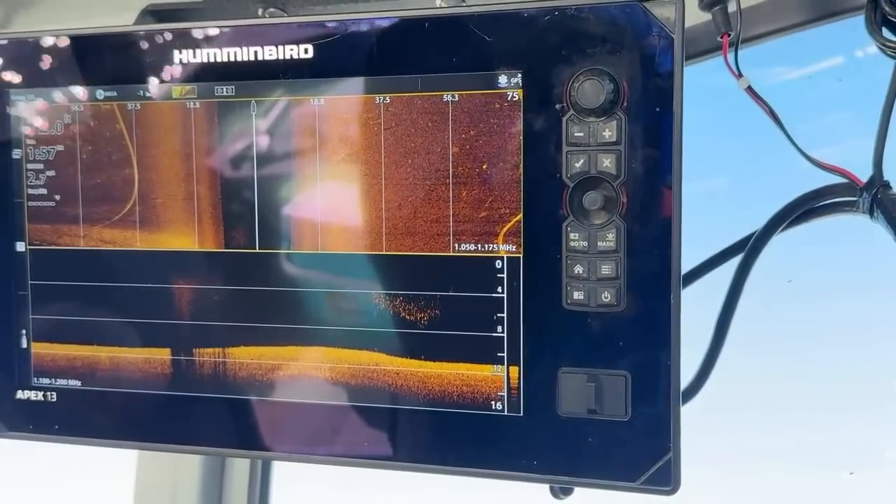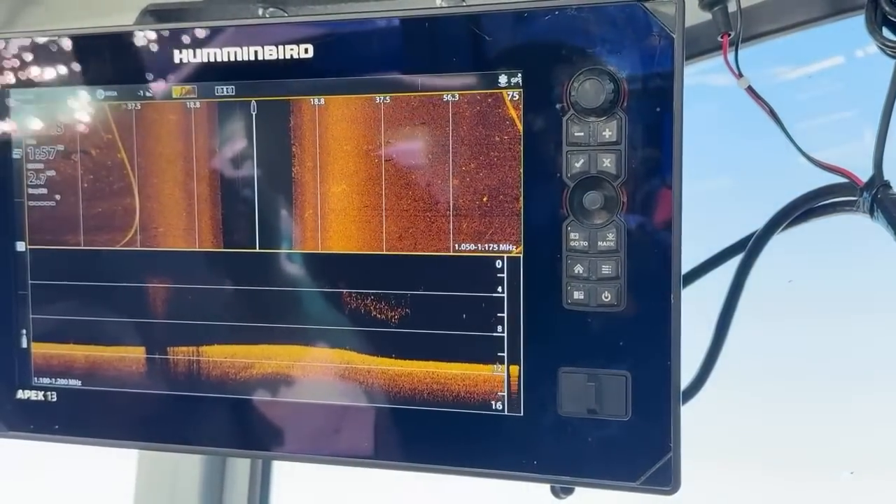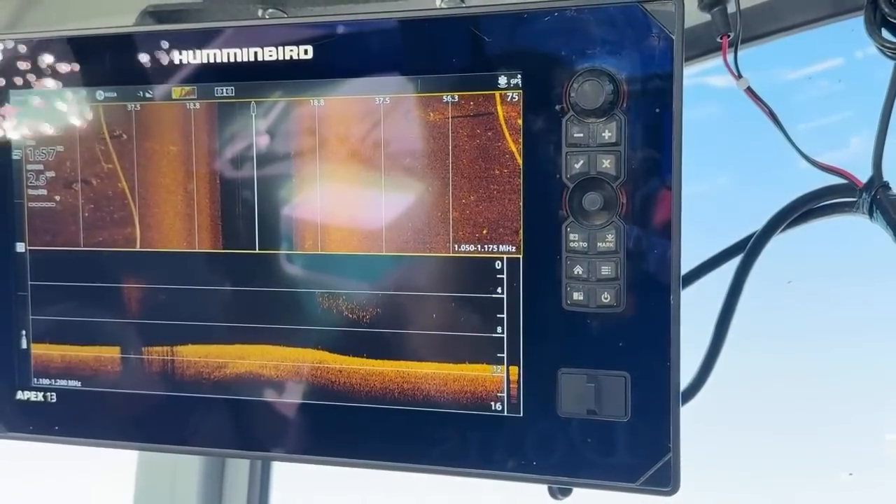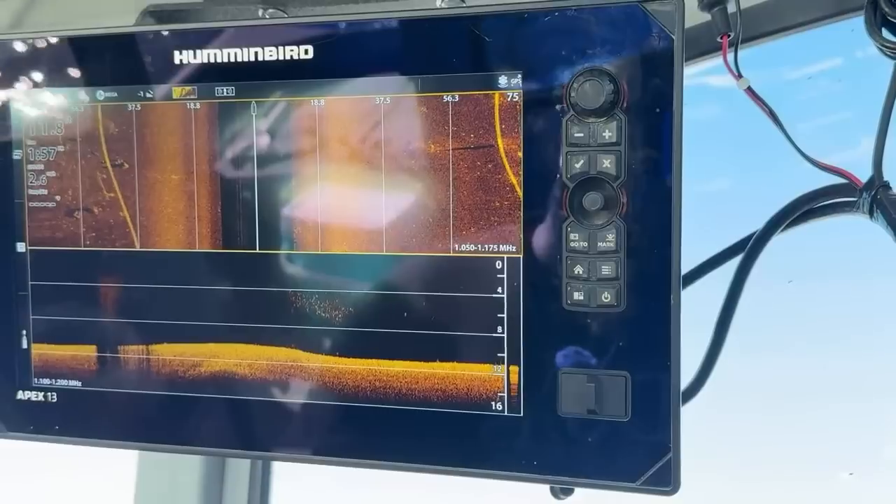Yeah, I know a lot of people say we should get our windows tinted, and I think we should. I think we should get them tinted just a couple of degrees, percentage wise.